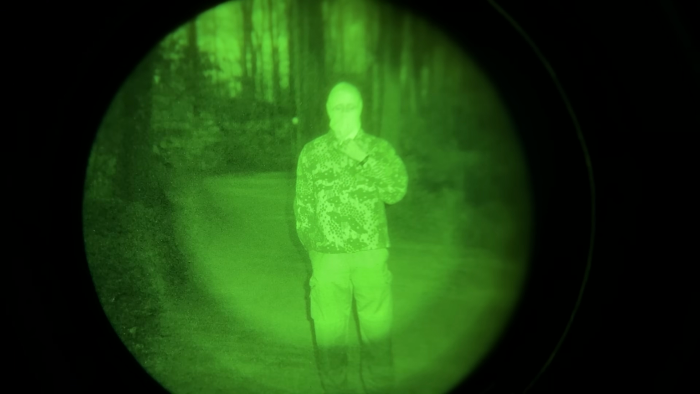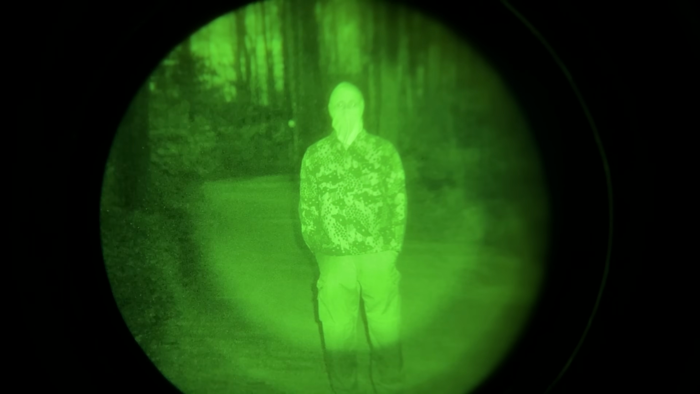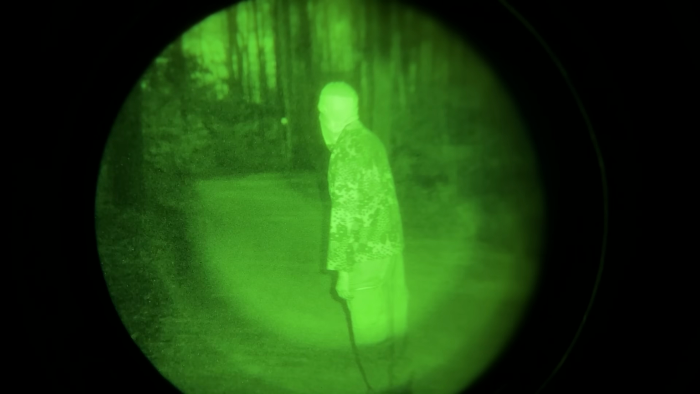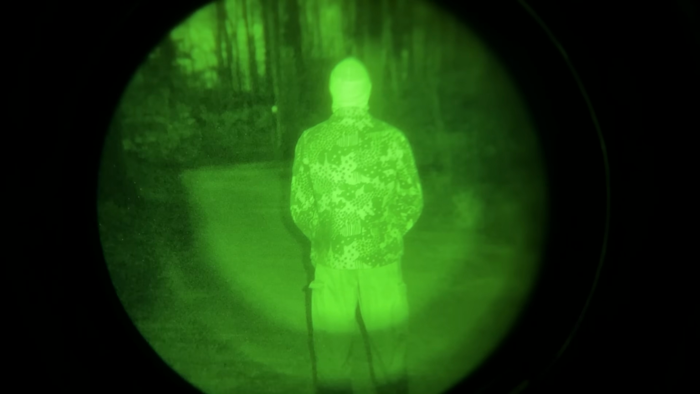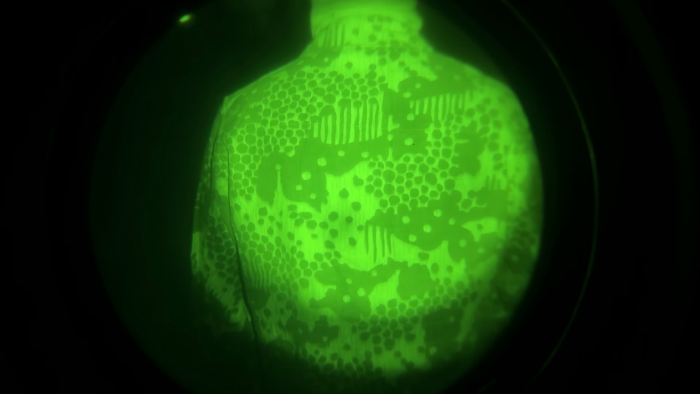Alright, so this is the Czech VZ60 with the IR flood on the RNVGs, and this looks completely different. The other rain camouflage you saw beforehand, I mean, it looks super, super cool.